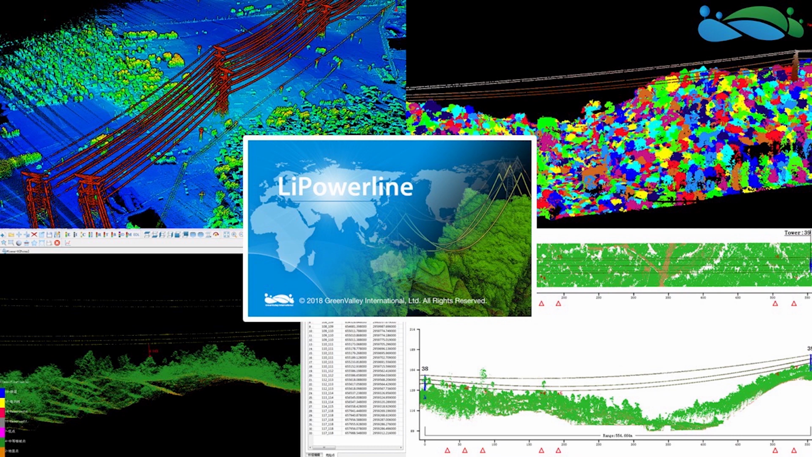LiPowerline is very customized software for working specifically with the managers of distribution and transportation assets, but it's also very powerful and very direct in that sense. So please reach out to us directly if you would like a demonstration of the software or you would like more information on it.